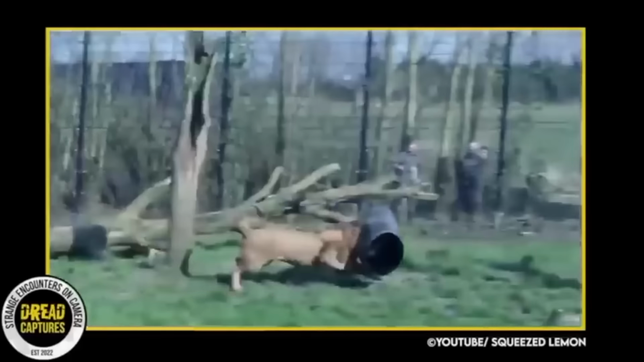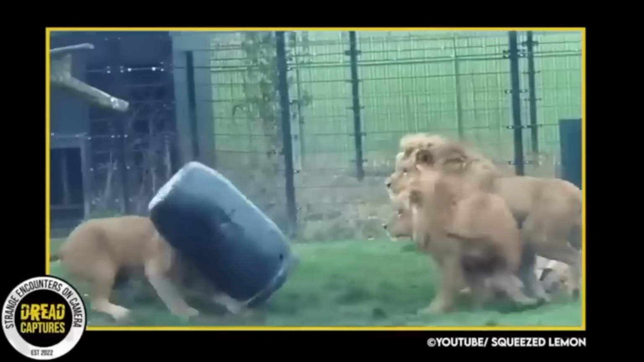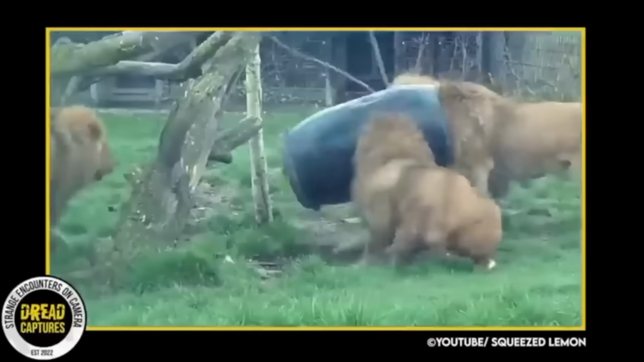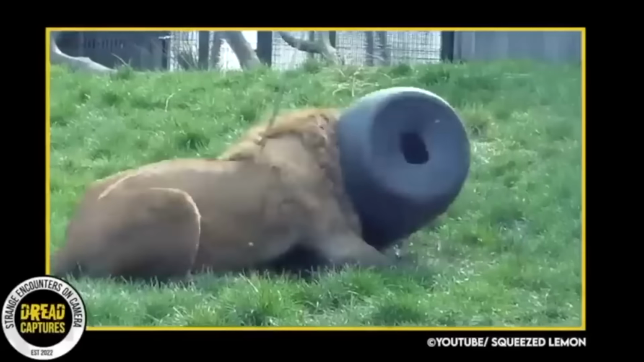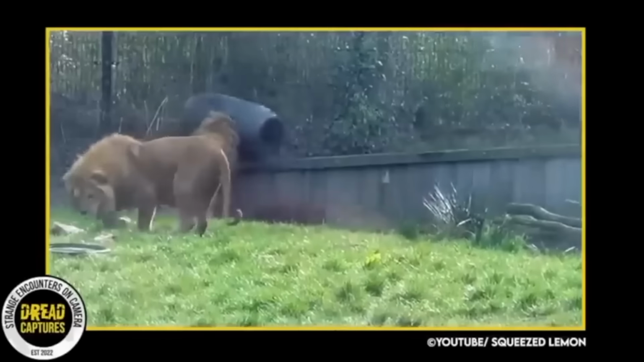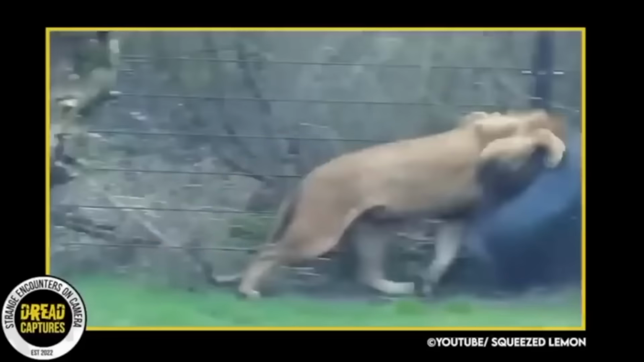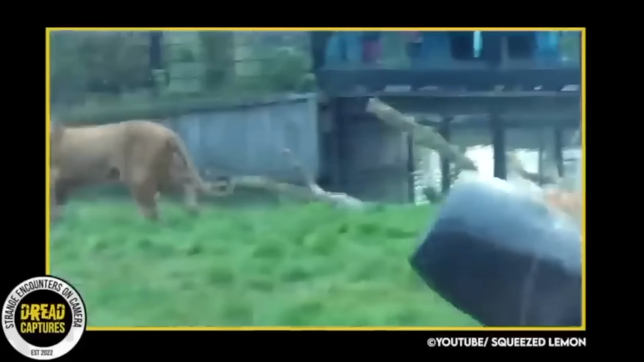Similar to the deer, in April of 2015, a greedy lion from a Dutch zoo found himself in a precarious situation. He couldn't help himself, so he dove his face into the feeding barrel that was chock full of raw meat and meant for his entire pride. In his eagerness, the lion's head became stuck, and he found himself trapped.